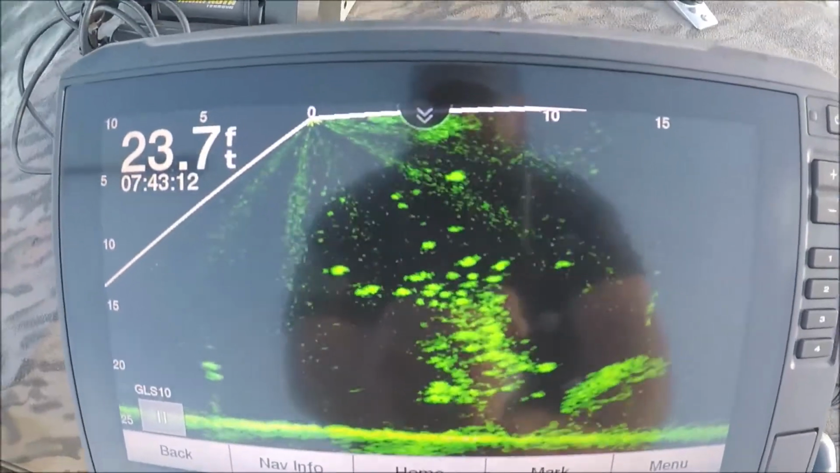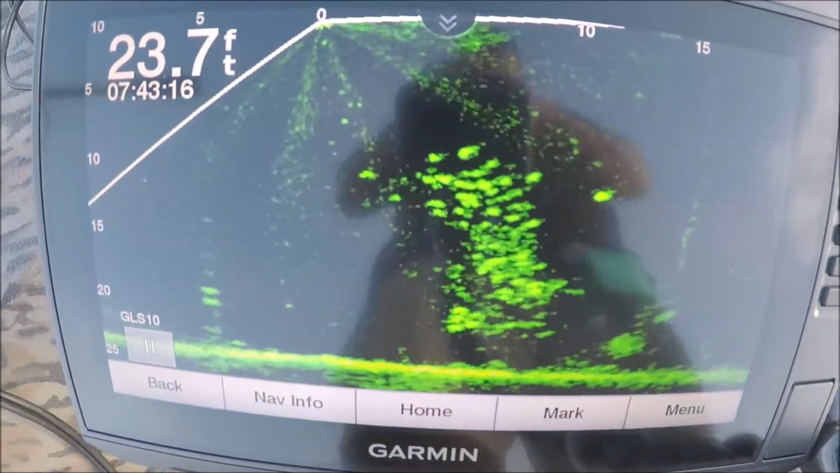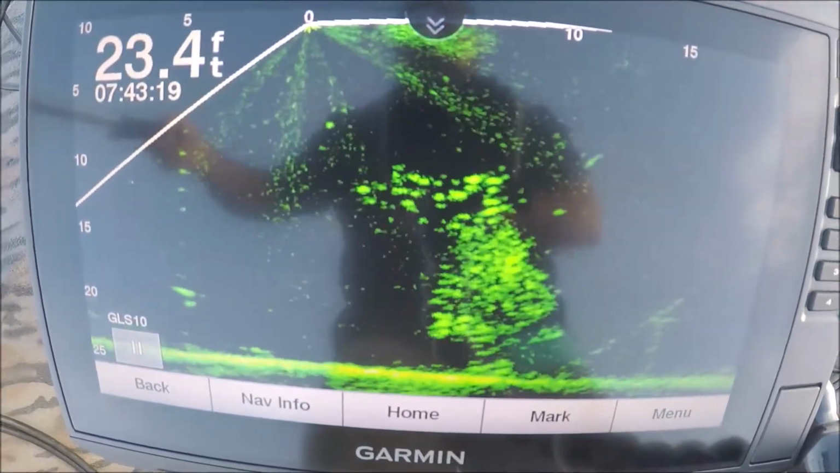I'm gonna let y'all get a look at this so y'all can see how you can tell these fish aren't active. Let me get a minnow. I'll drop it down there.